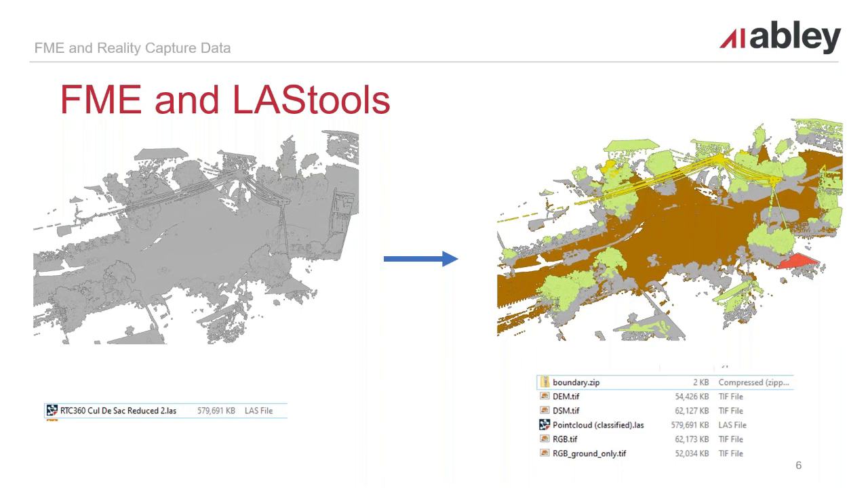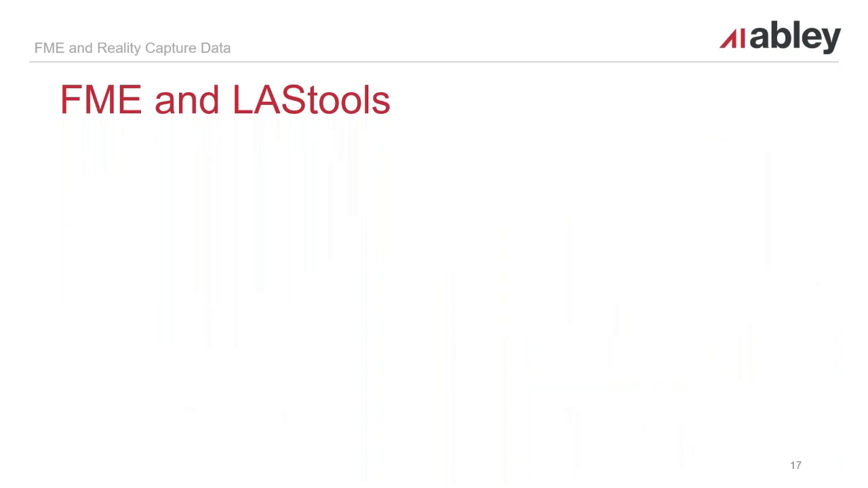And focusing on the ground data that we can extract, because we've been able to do that, we can take a built-up area like this, scan it, and then begin to extract a DEM and an aerial image of that area without any of the surface items on top of it.